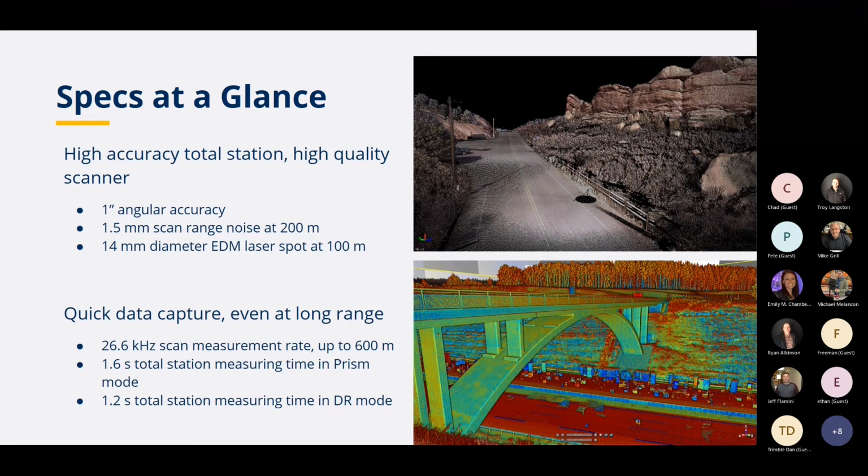And then at the bottom there, we're talking quick data capture. Even at long range, it's a pretty consistent scan measurement rate. That's 26,600 points per second, up to 600 meters. And when you're measuring in a total station type mode, with the EDM, that's about 1.5 seconds when measuring to a glass prism, and about 1.2 seconds when you're measuring in DR, or the reflectorless mode, for taking individual discrete measurements using the EDM.